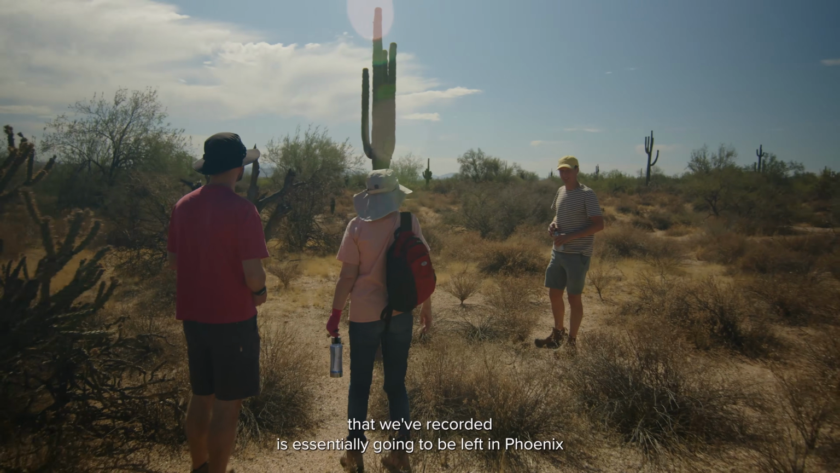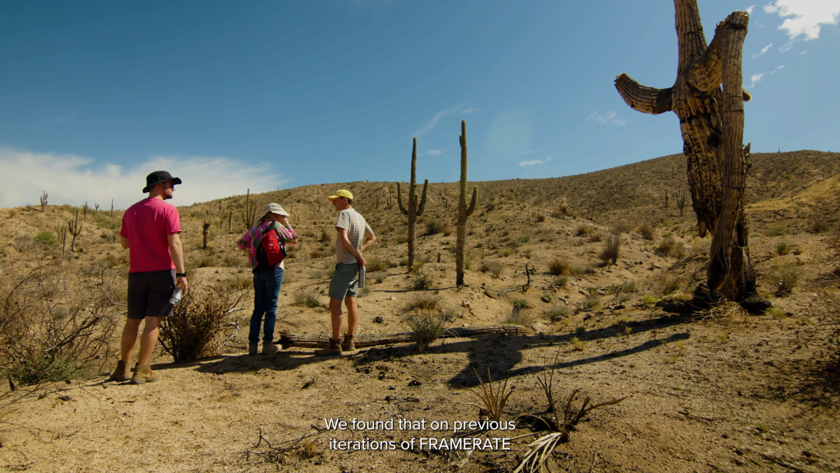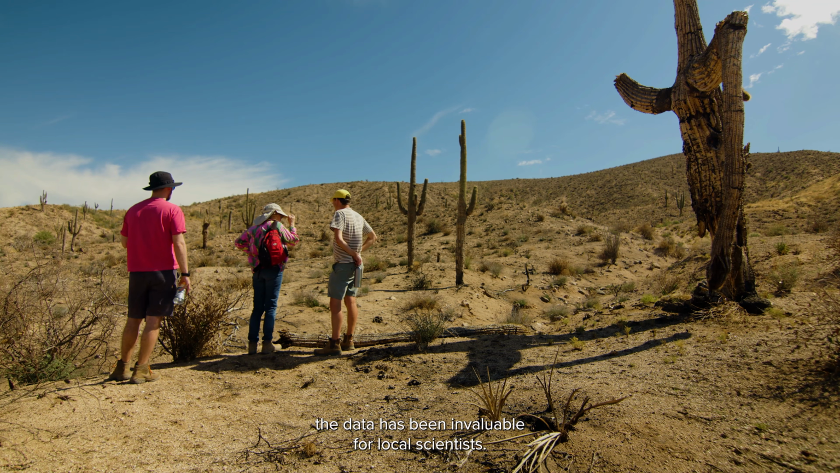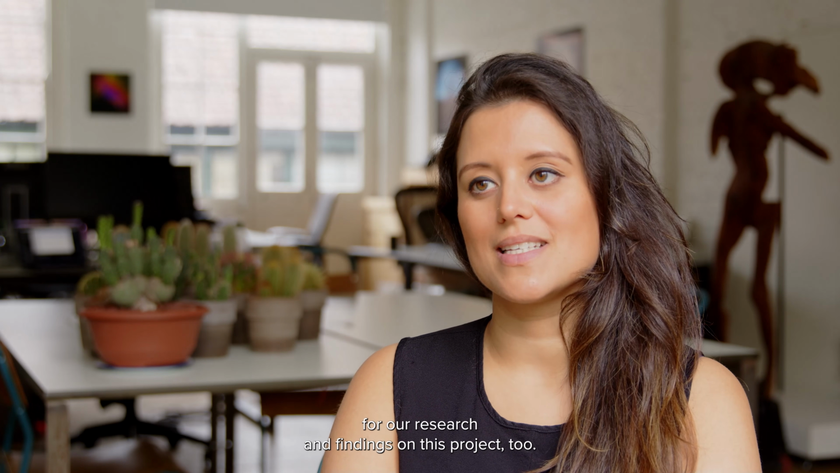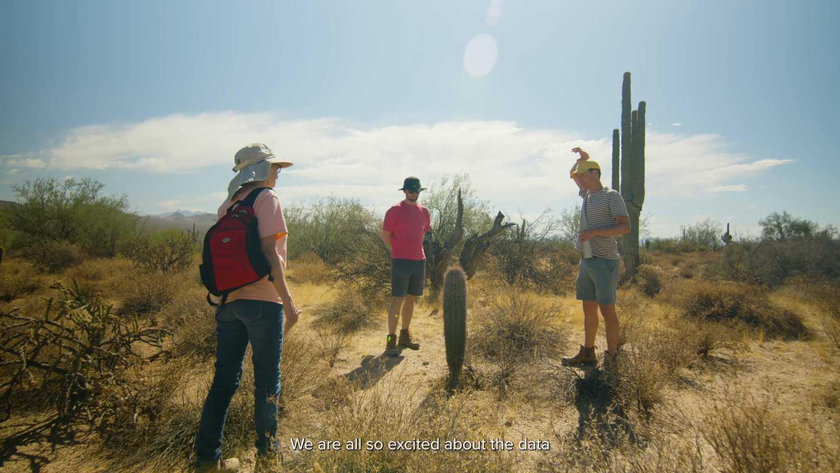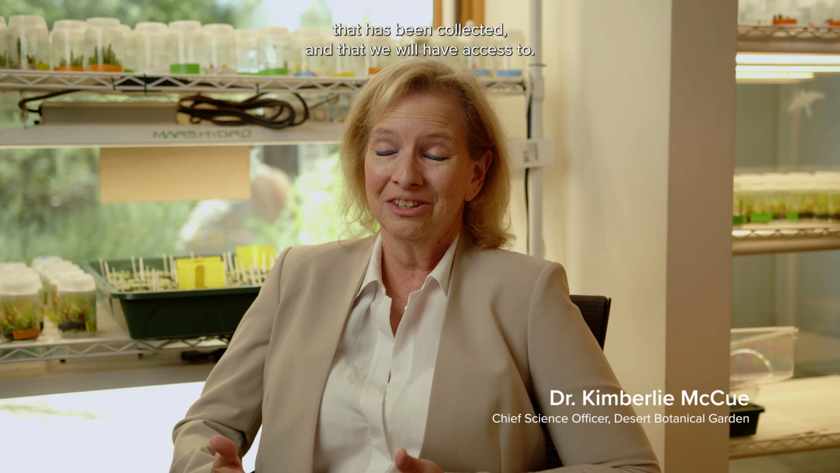All of the data that we've recorded is essentially going to be left in Phoenix for scientific research and also the wider local community. We found that on previous iterations of Framerate, the data has been invaluable for local scientists, and we really believe that this is only the beginning for our research and findings on this project too. We are all so excited about the data that has been collected and that we will have access to.